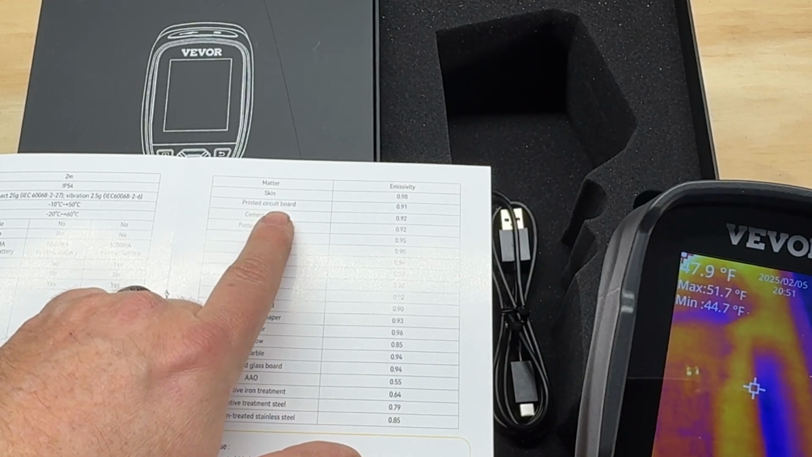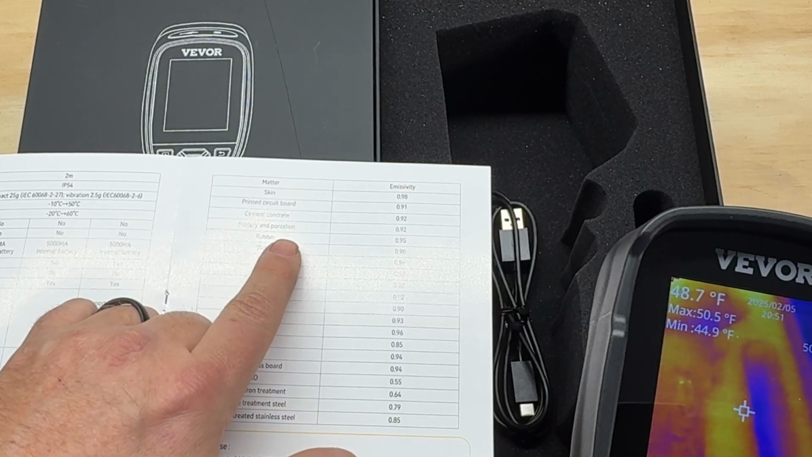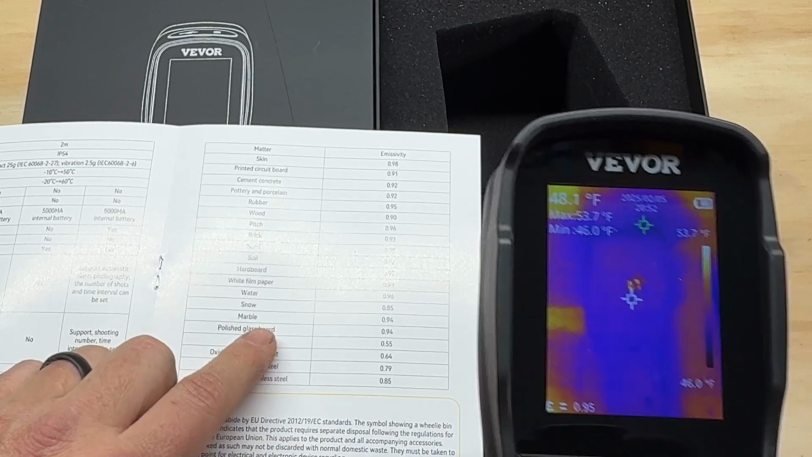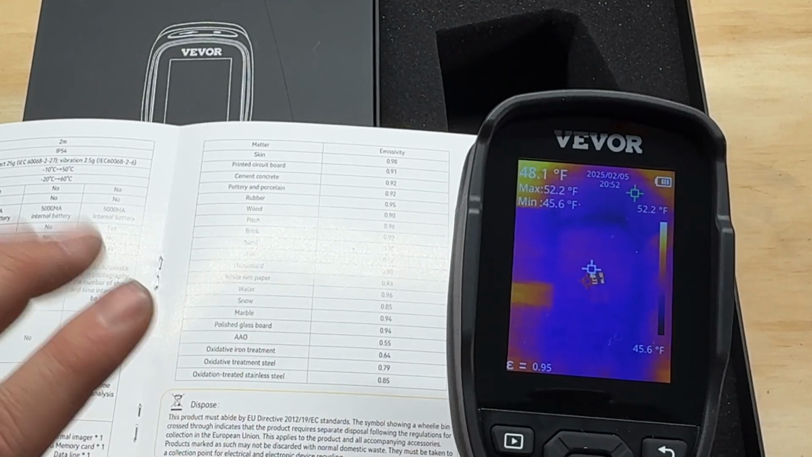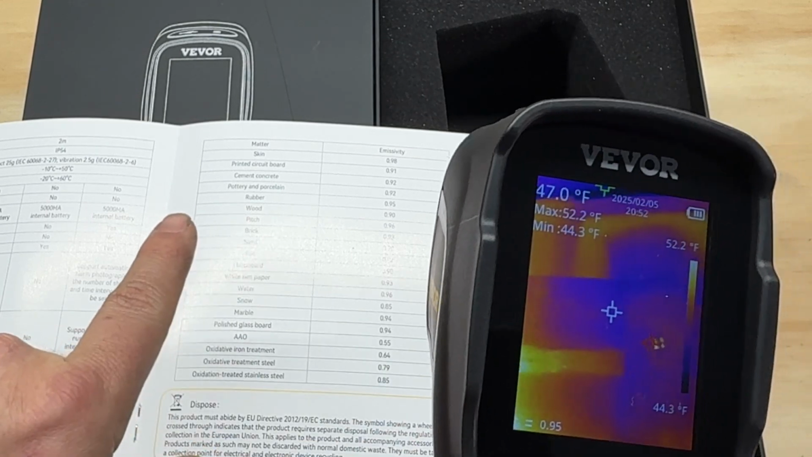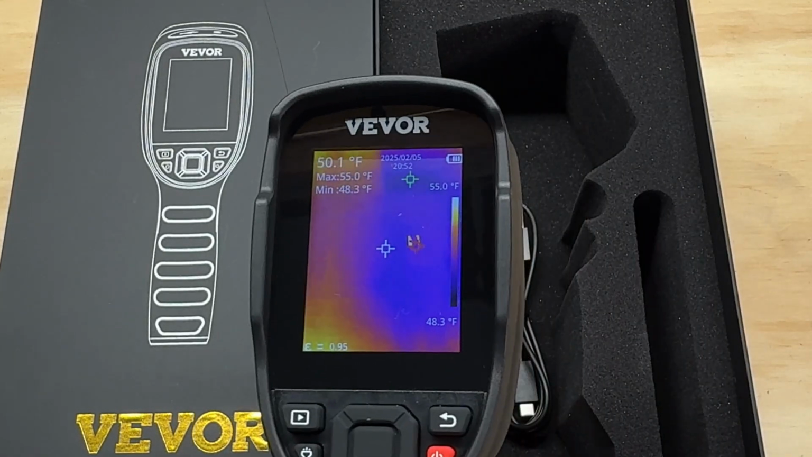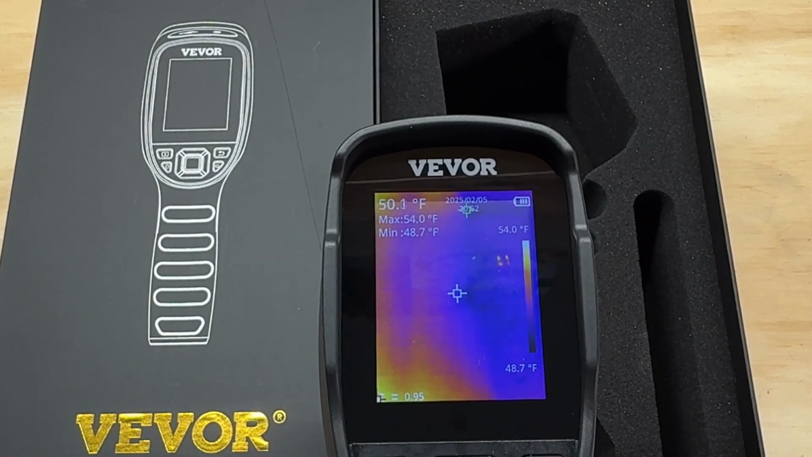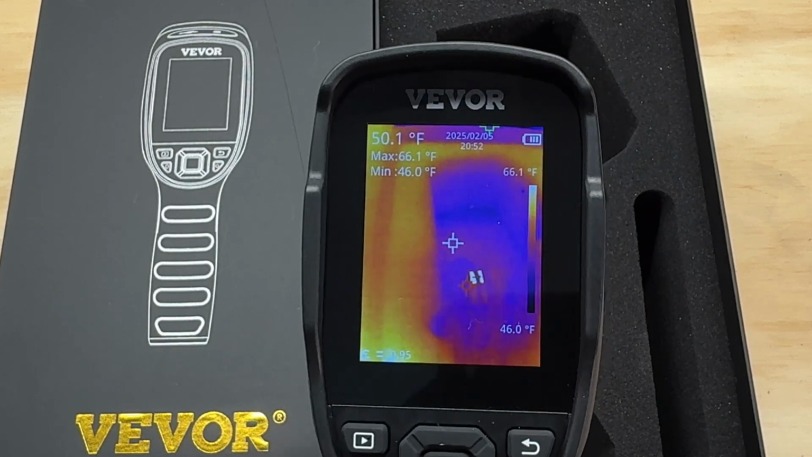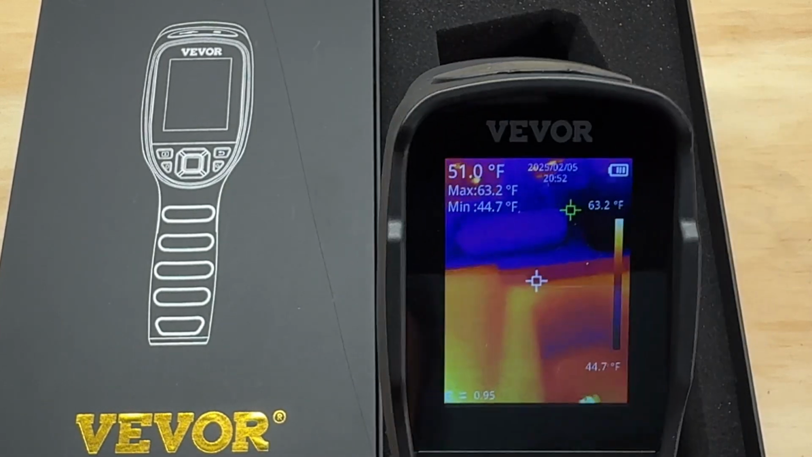If you're looking at printed circuit board, you want 0.91, cement or concrete 0.92, pottery or porcelain, and so forth. So this is probably good to take a picture of and keep on you at all times, because basically it's shooting an infrared light at a surface, and it has to bounce back. But different types of materials bounce back at different rates, so you have to adjust the emissivity rating if you want to really dial it in. But anyway, let's go over this.